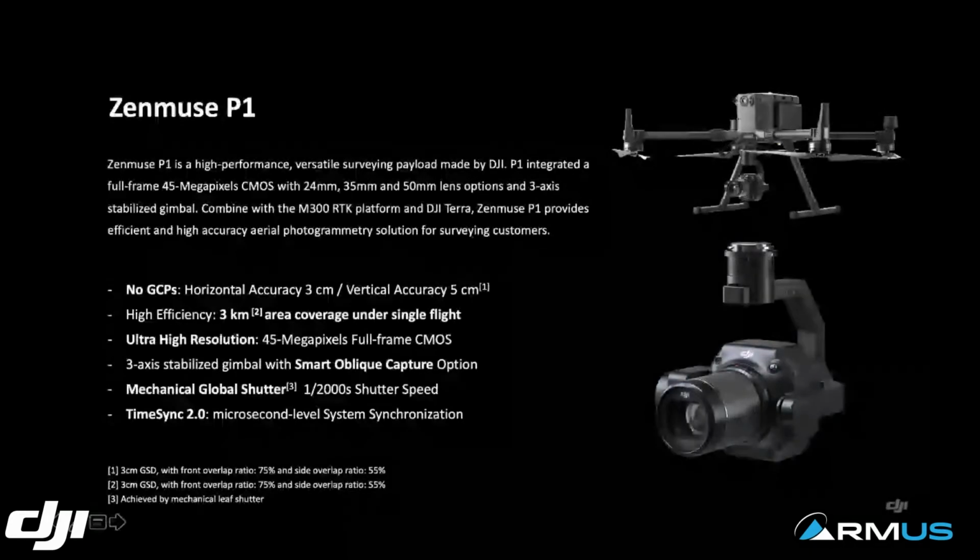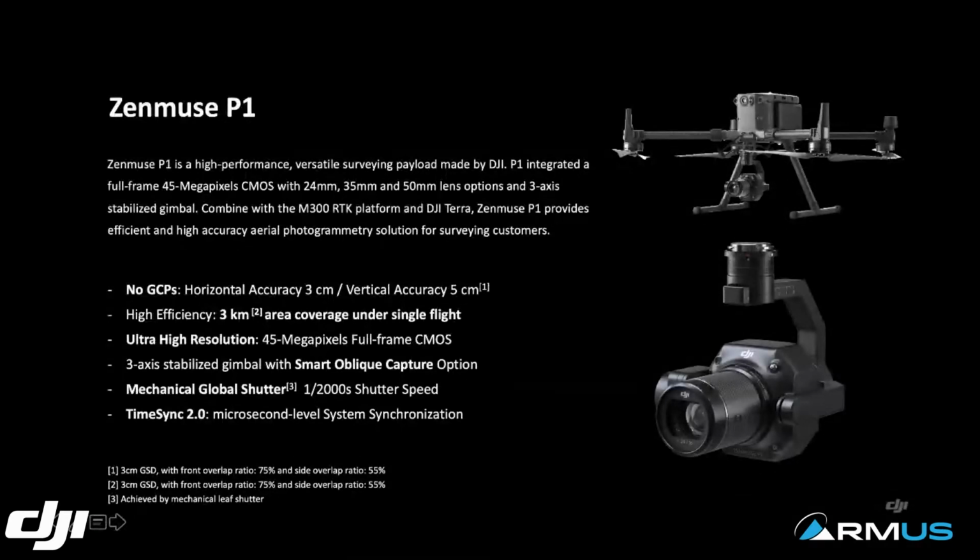If you are familiar with aerial photography, you probably know that a mechanical shutter built into a camera is extremely helpful for reducing the rolling shutter effect. That is crucial in aerial mapping, because it means you can have your drone fly faster, or, the other way around, you can have more reliable data sets. You don't have to worry afterwards.